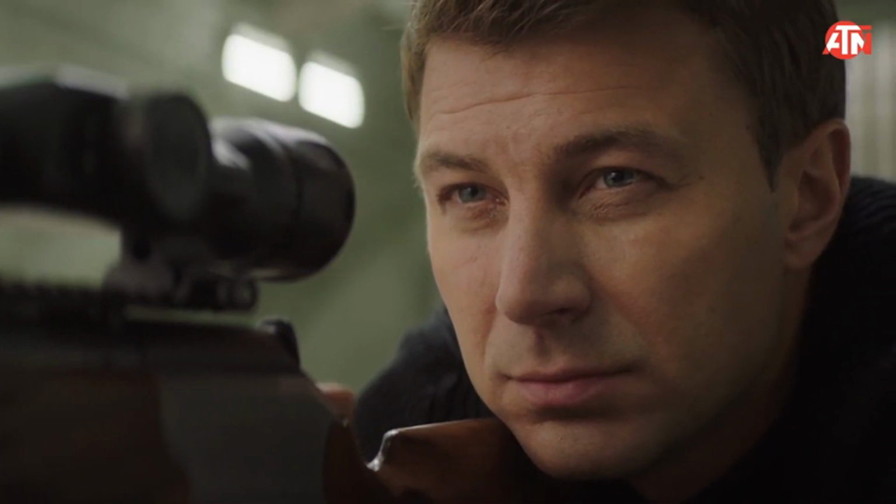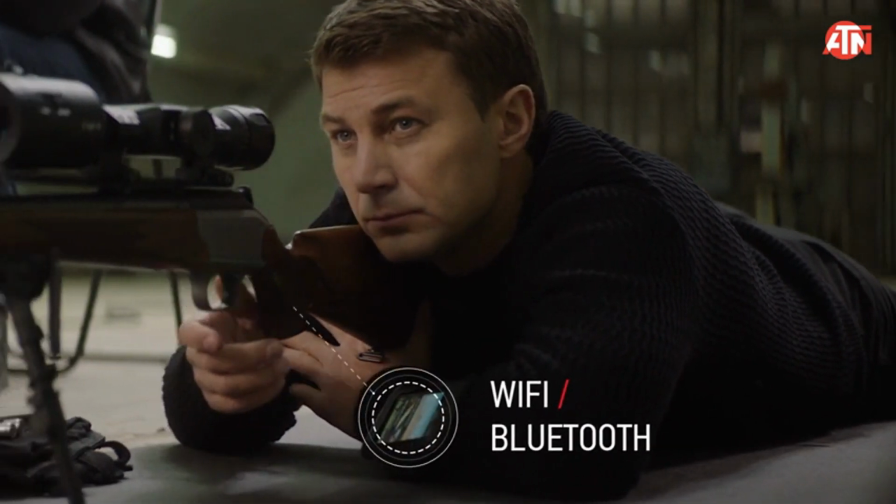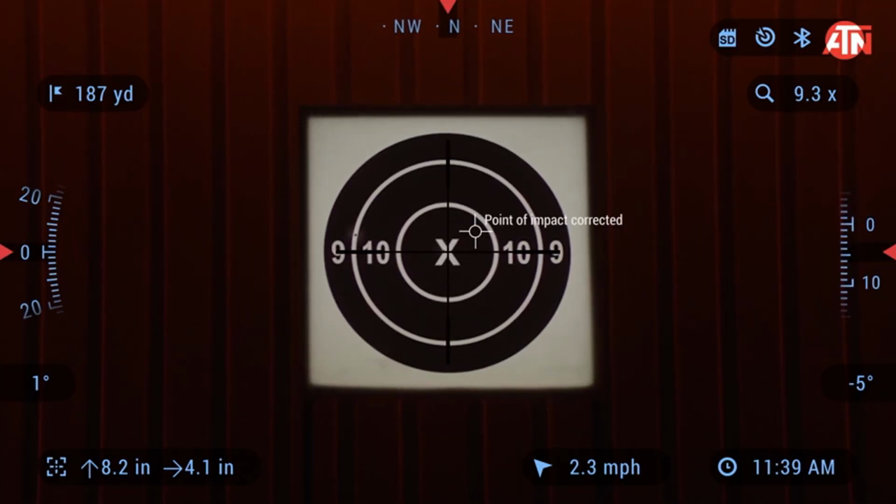Your environment. If you're hunting in low light but not pitch-black conditions, a night vision scope may be perfect. It's cheaper, gives you better detail, and you can easily spot animals in clear, low-light conditions.